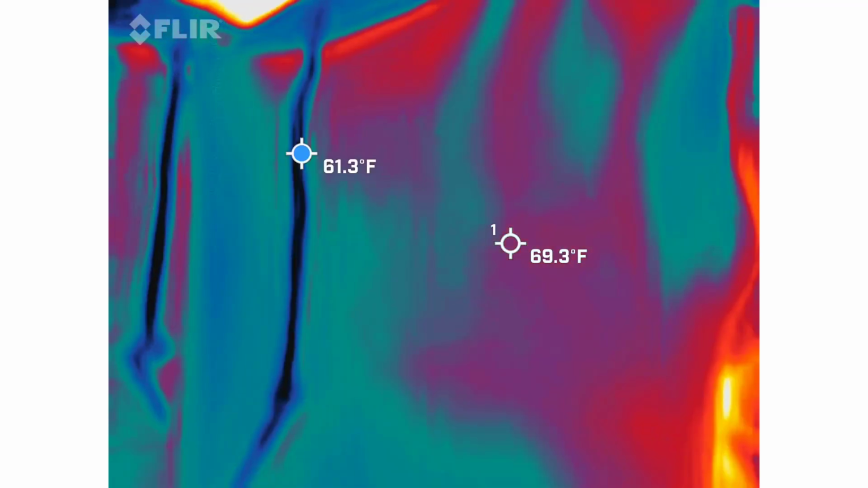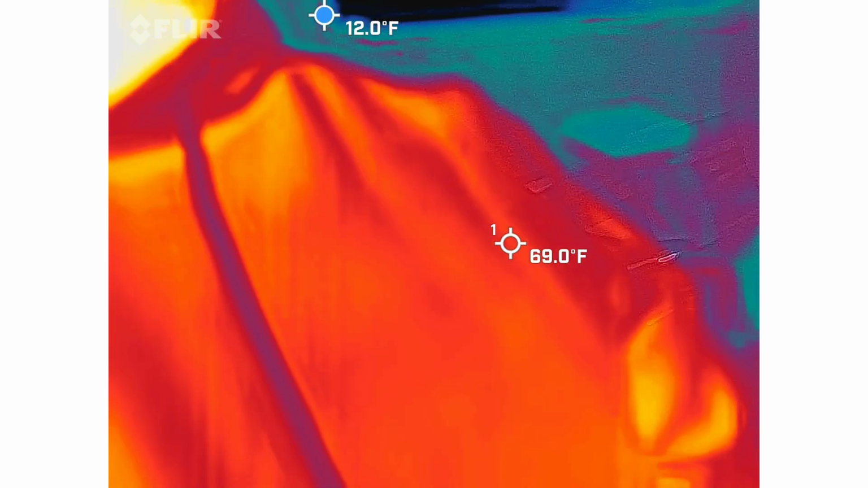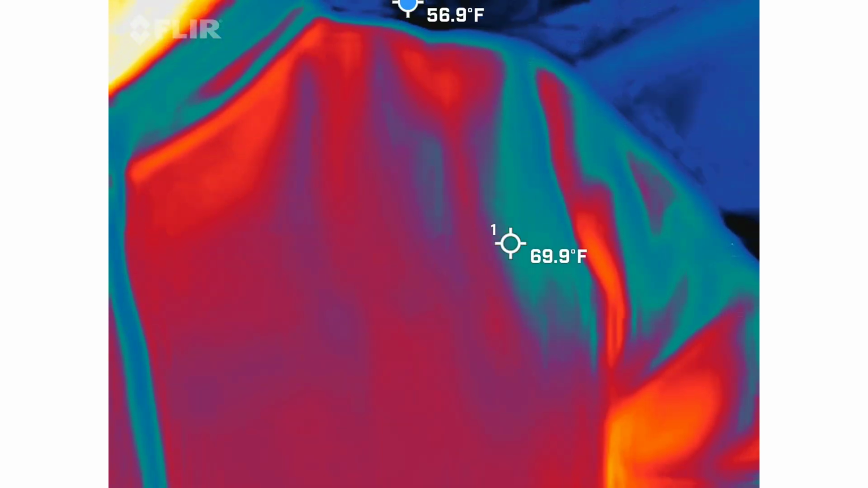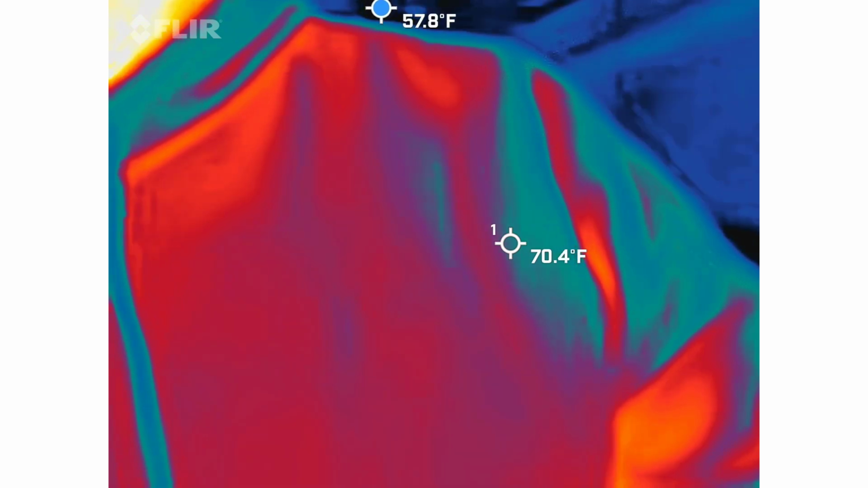It is a FLIR camera attached to a cell phone. This is what firemen would use to actually help save people, so it's a quick attachment for them. And you nod because you might know these things, right? I know about the FLIR, but okay.